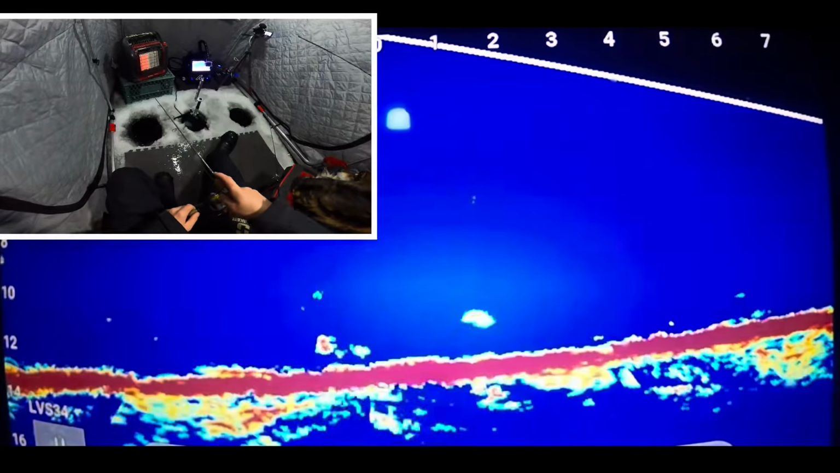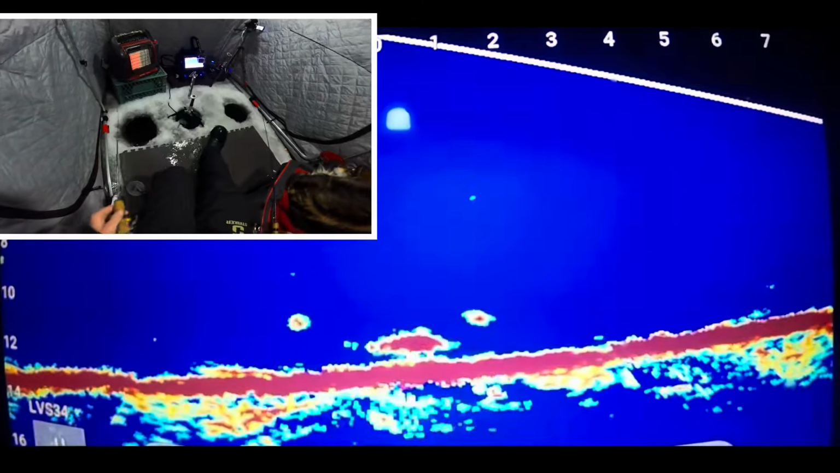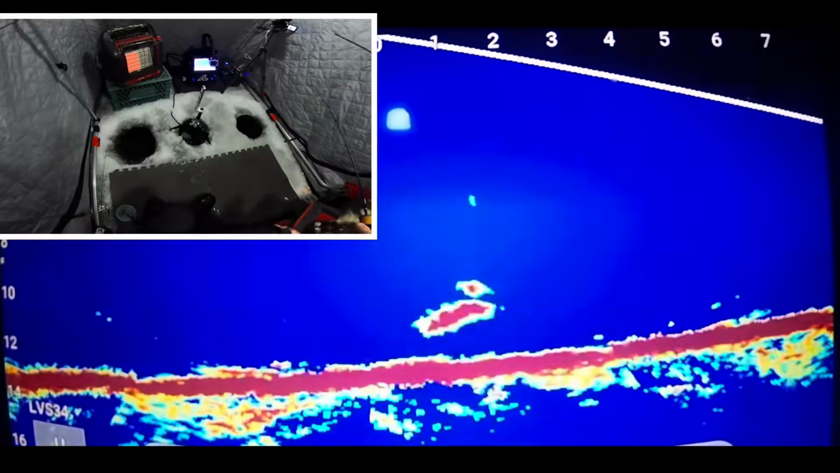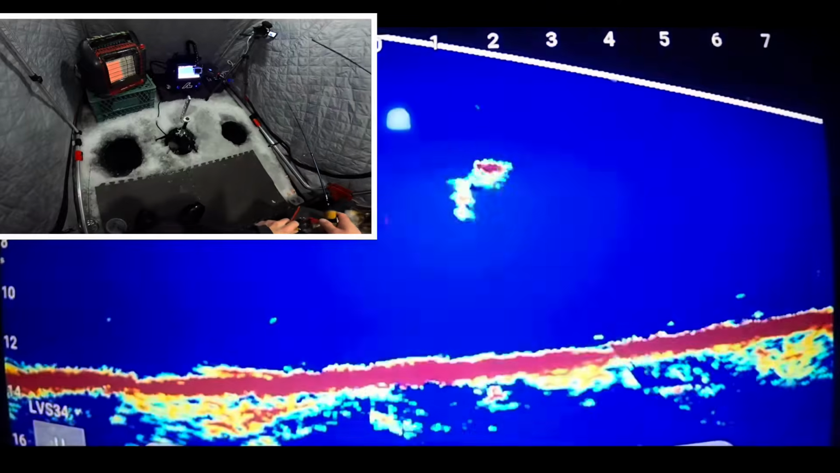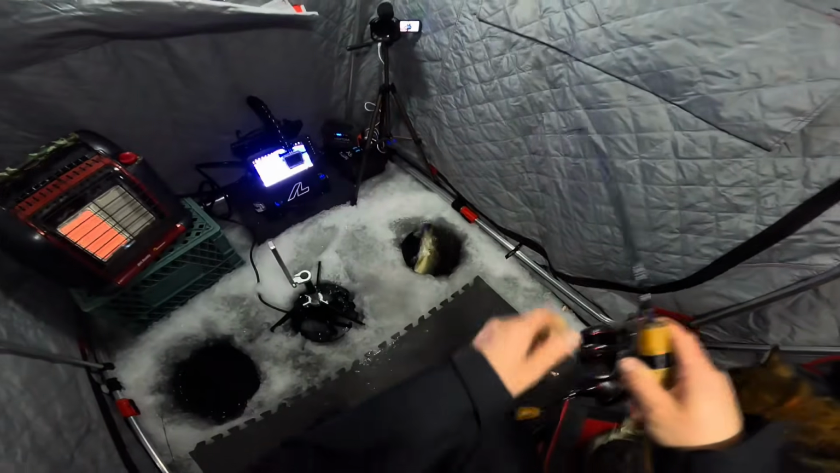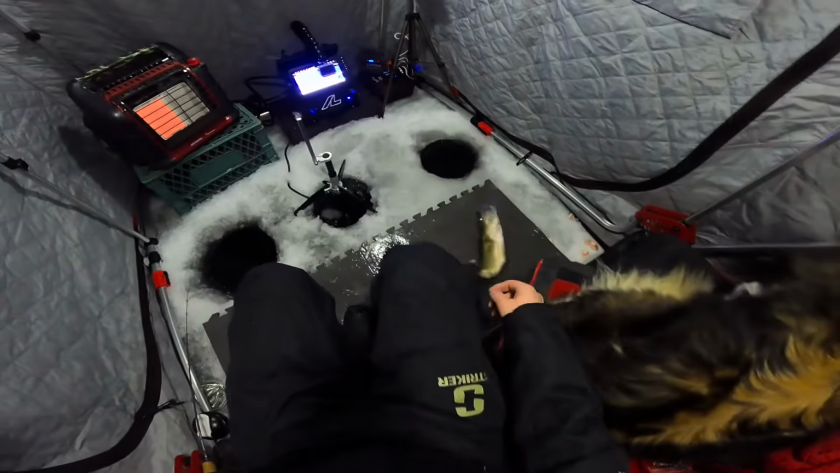Still there. What the heck? What's the rattle bait? Good. Man, are they coming up to... Got him. Some better fish. Whoa, everybody, calm down.